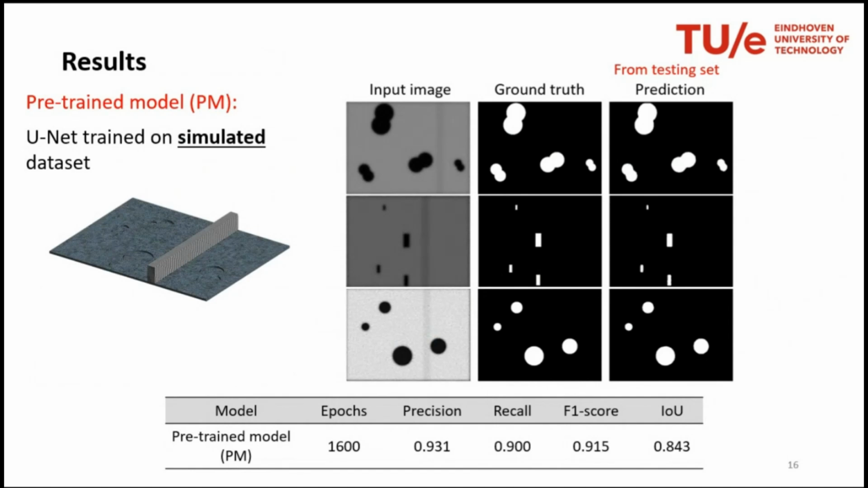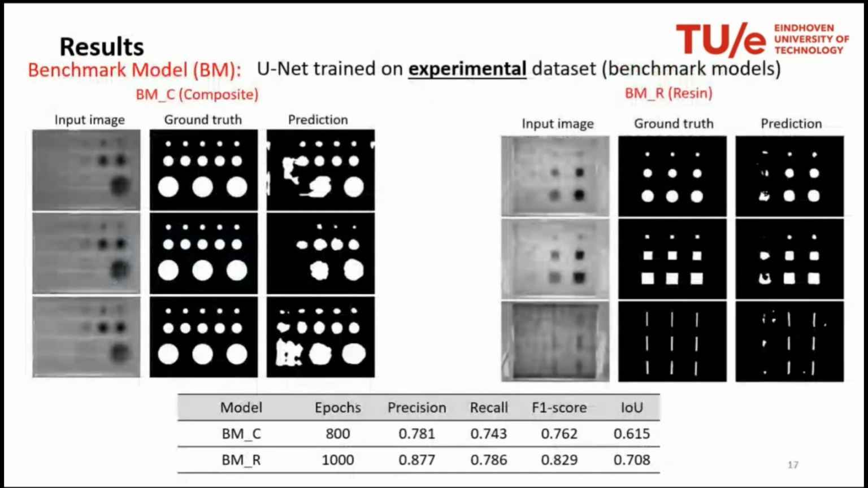You can see that, as expected, given the very high number of data and also the low level of noise, the prediction is almost perfect, right? This is the input image. You see here the ground truth and the prediction. So basically all defects are detected, and we reach an F1 score of almost 0.9, which is very high.